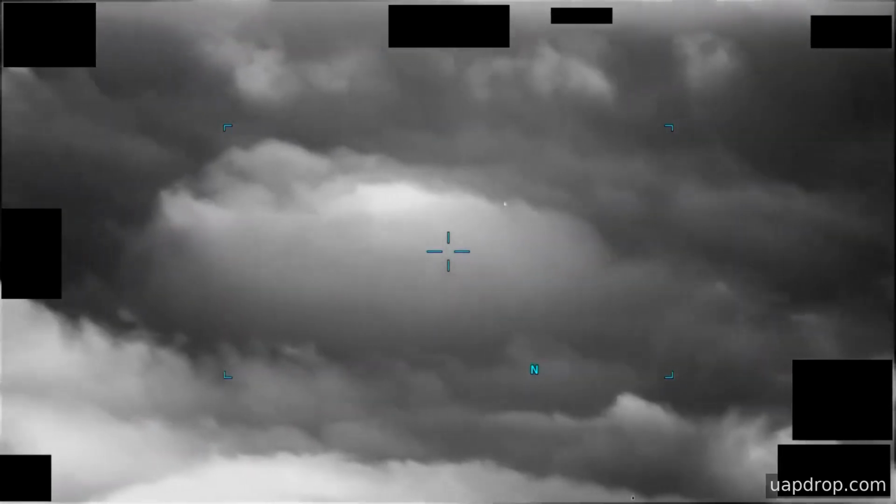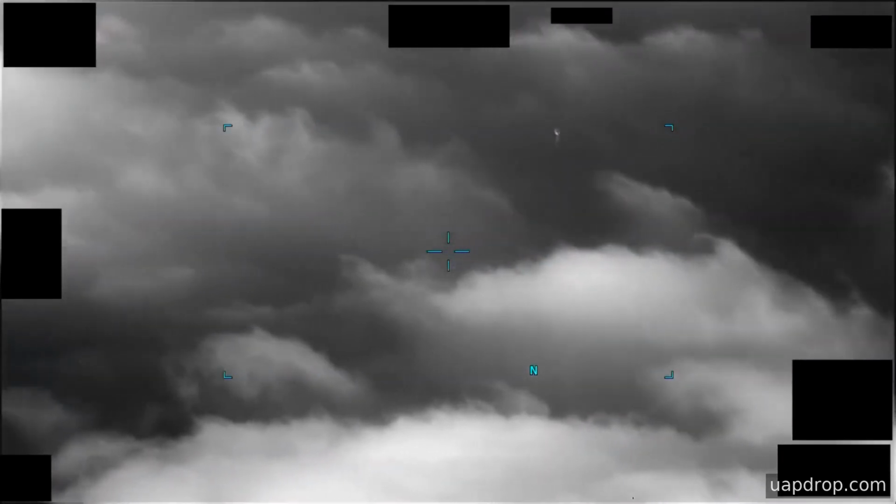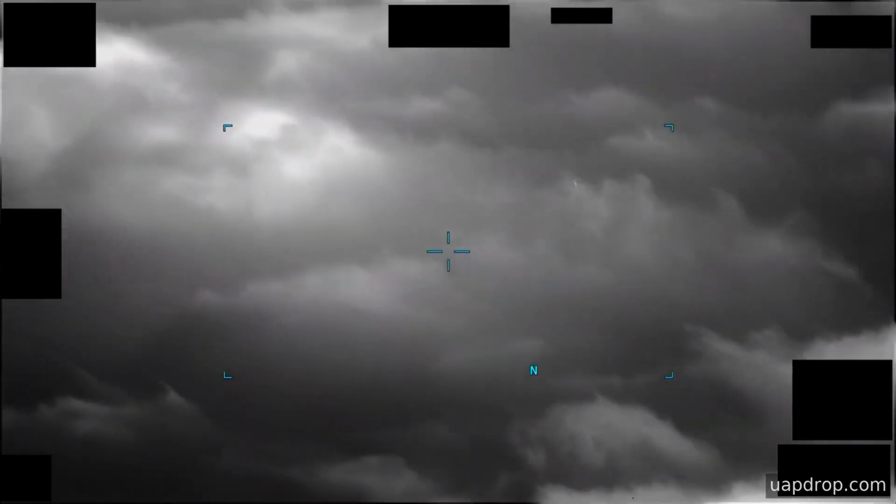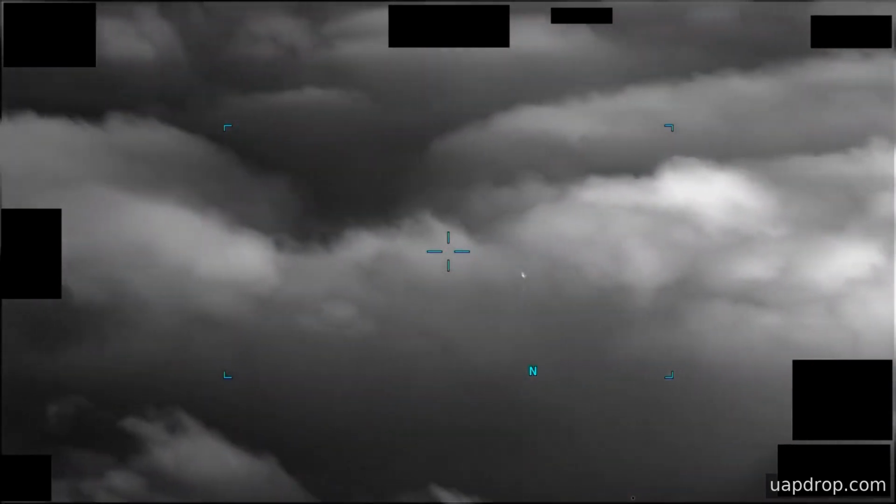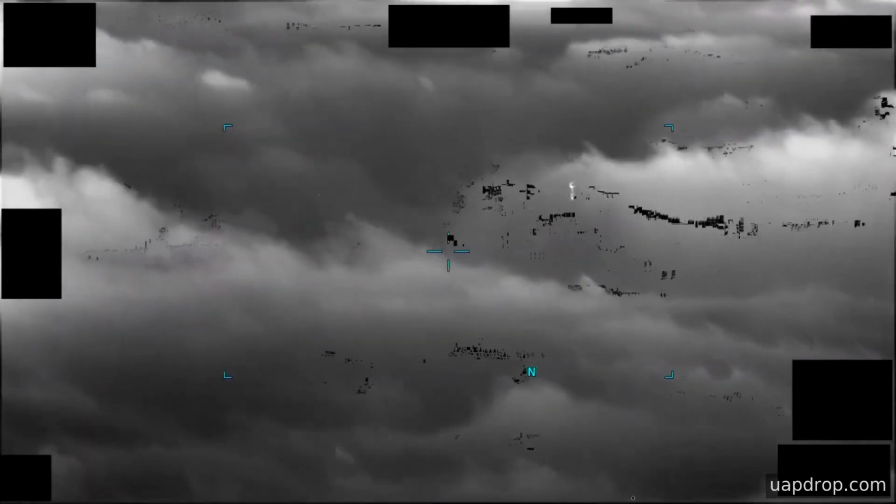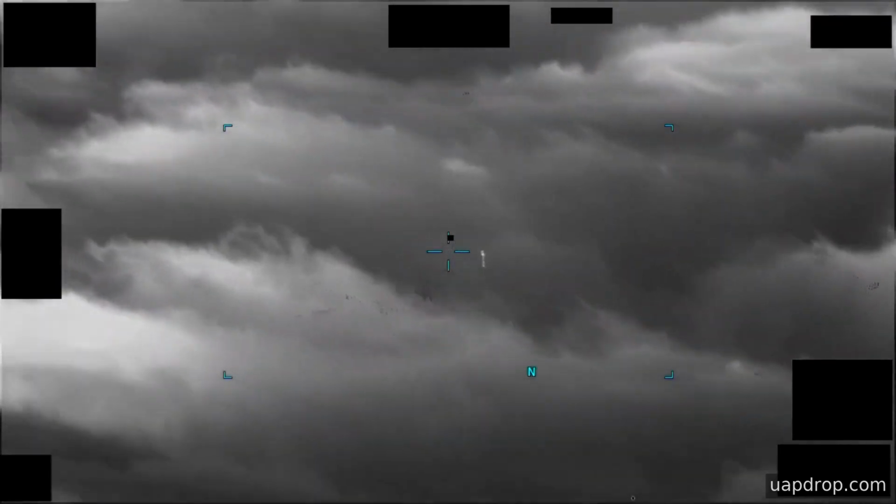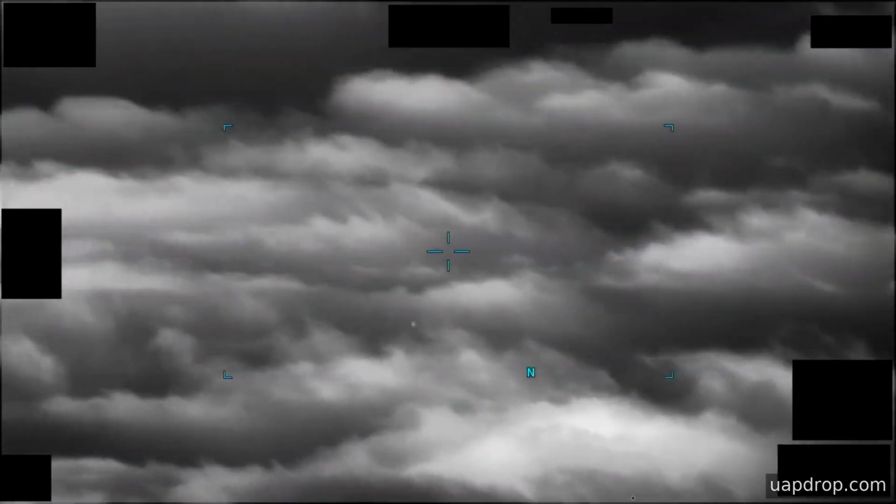This is 5 minutes of infrared sensor footage captured from a United States military platform over the East China Sea on January 1, 2025. The imagery was submitted by United States Indo-Pacific Command to AARO and appears in a Pursue program release that was made public on July 10, 2026 by the Department of War. The report is cataloged as an unresolved UAP case.